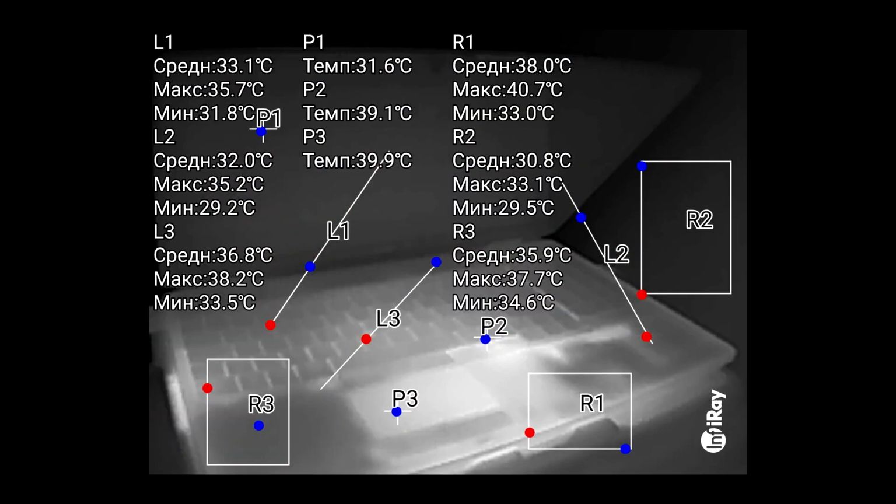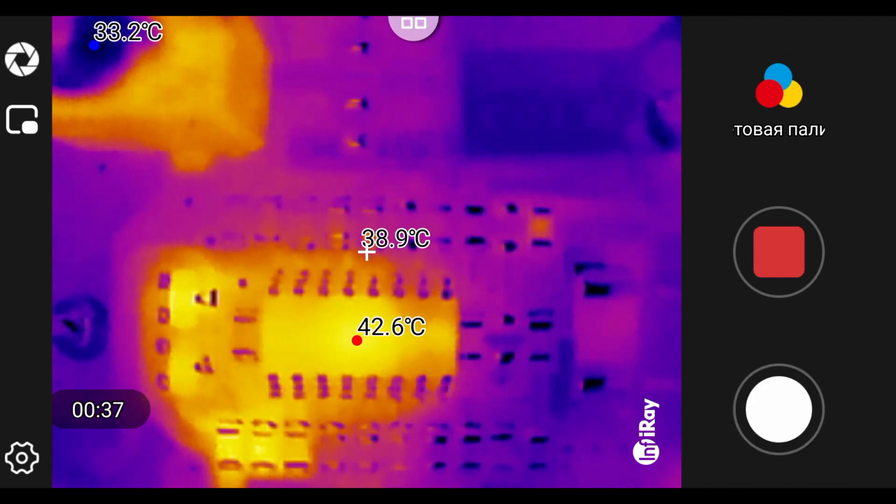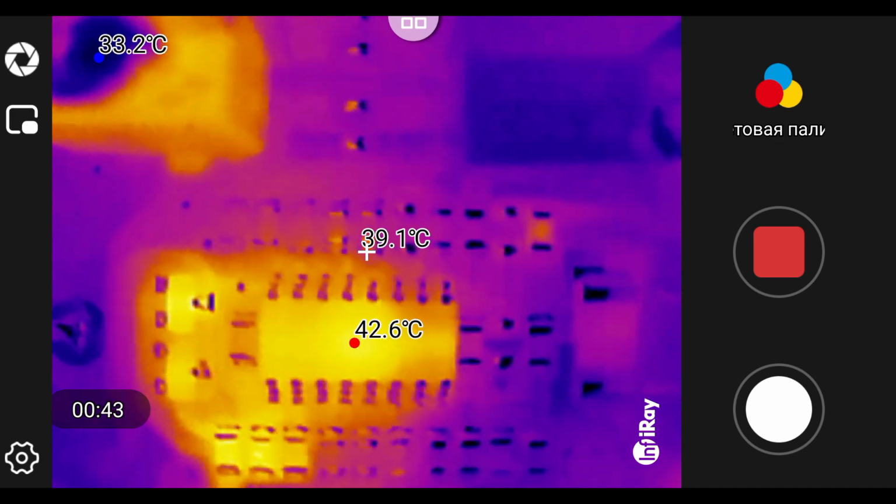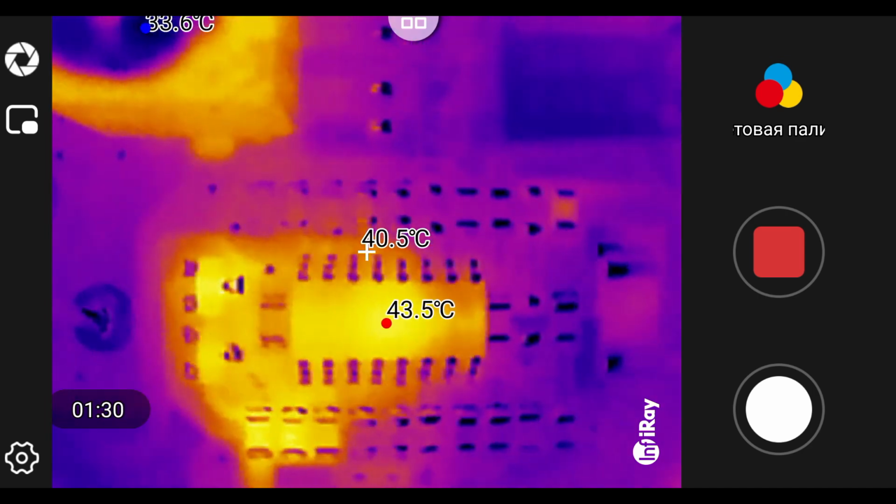But we'll talk about this later. Please note that the SMD elements are clearly visible, especially those elements that get very hot. The temperature of the microcircuit itself is 42 degrees. If we repair a board, then usually the faulty elements are those that get very hot.